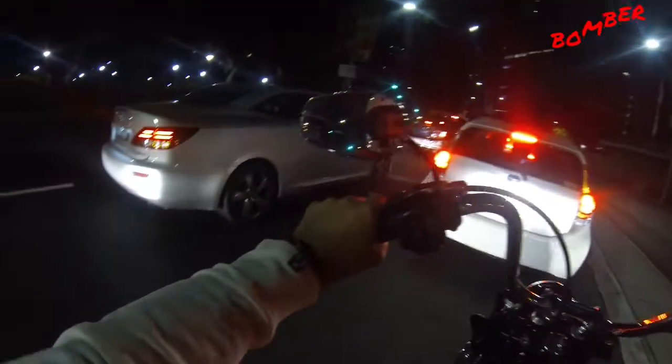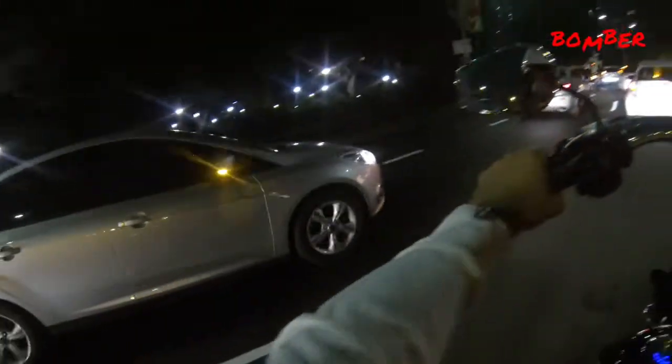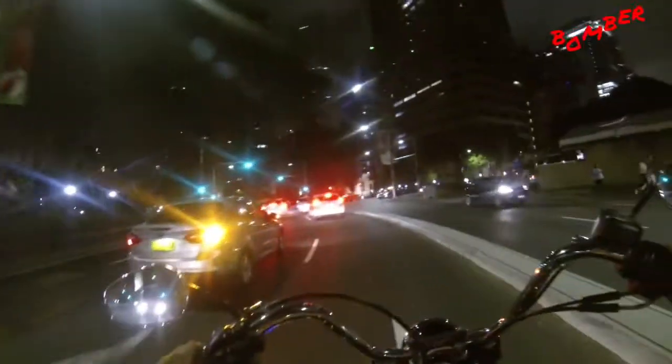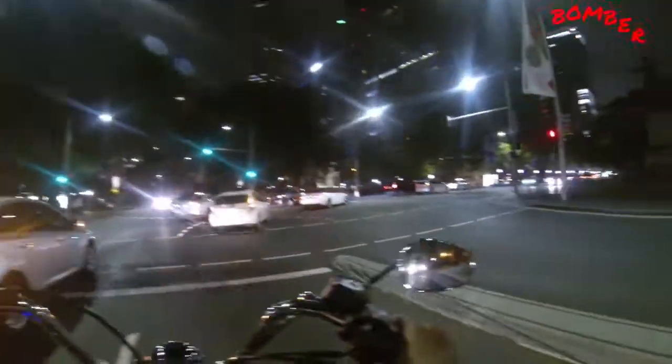Even on an evening like this, where it's now like 9 o'clock or something, 9:30, I can still feel the heat radiating from the motor. That's the worst thing about these things. The fact that I just took off in second gear doesn't help, but anyway.